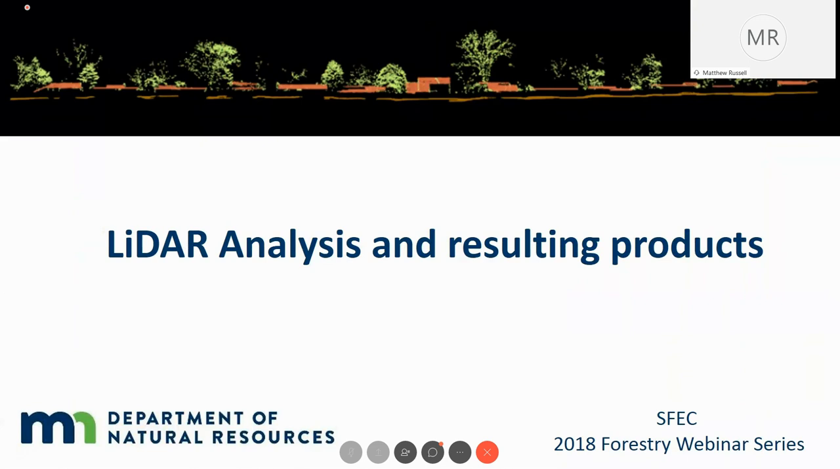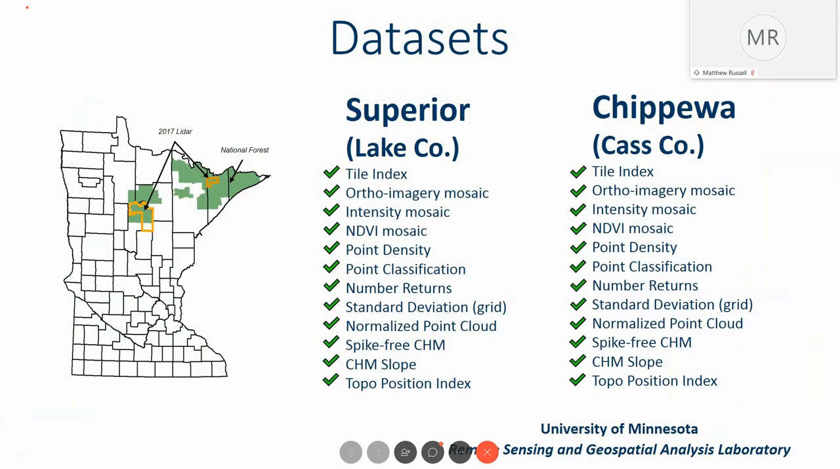Okay, so I'll just move right into the LiDAR analysis and resulting products. After we collected the LiDAR data and our quality assessment, we sent this on to the University of Minnesota, the remote sensing lab with Joe Knight.